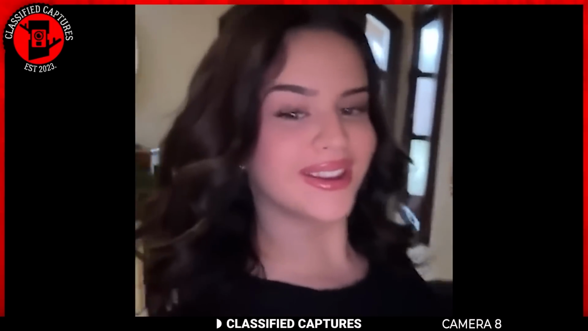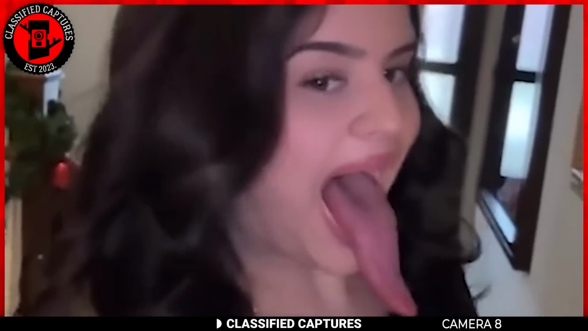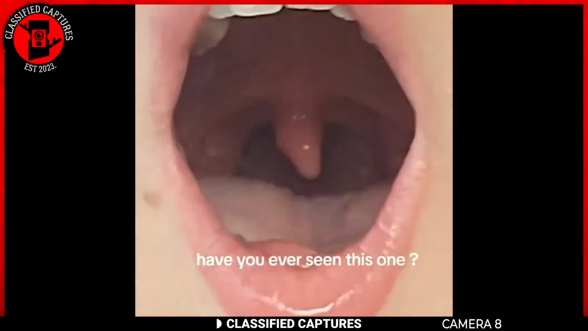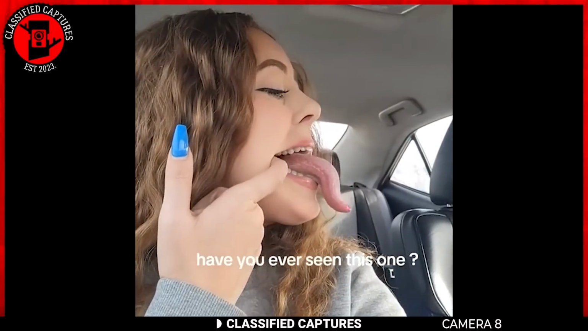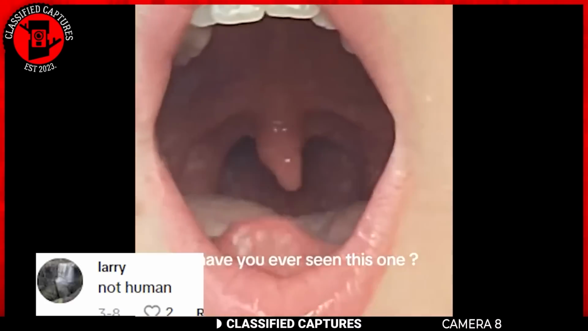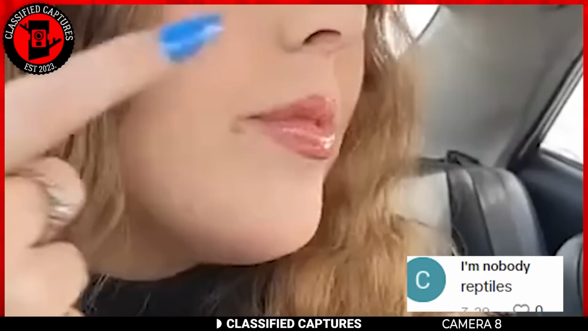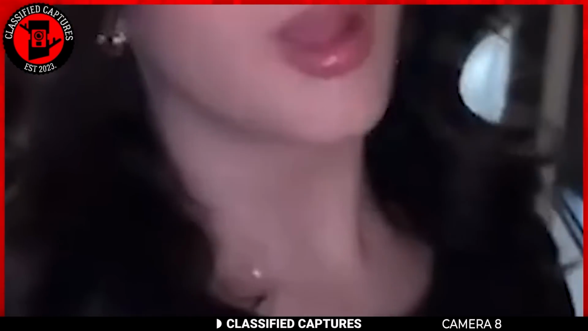These girls look normal until they pull out their tongues, and look at that. They have extremely long tongues that could touch their chests without them bending their necks, and yet their tongues fit right back inside their mouths. I mean, that's a bit of an exaggeration, but you get it. After their clips went viral, people started to believe that they might not be human, while others said they were reptilians. I mean, I want to call them reptilian people, even though there's not enough information to go on.